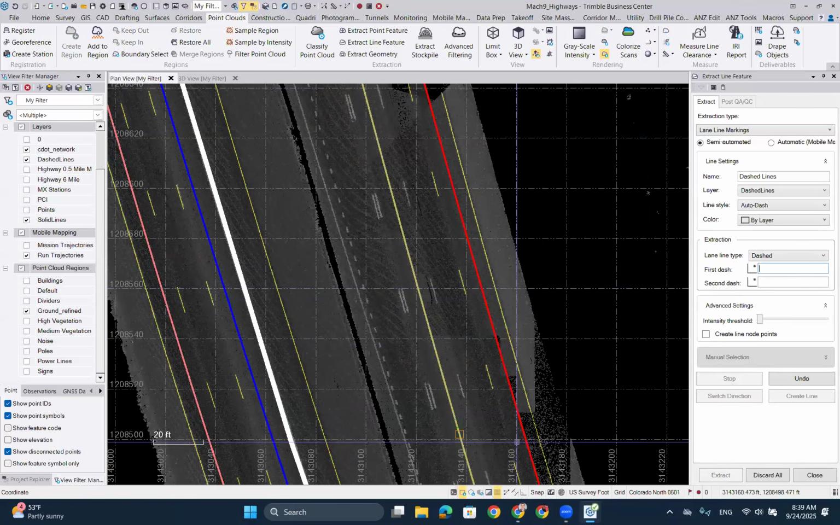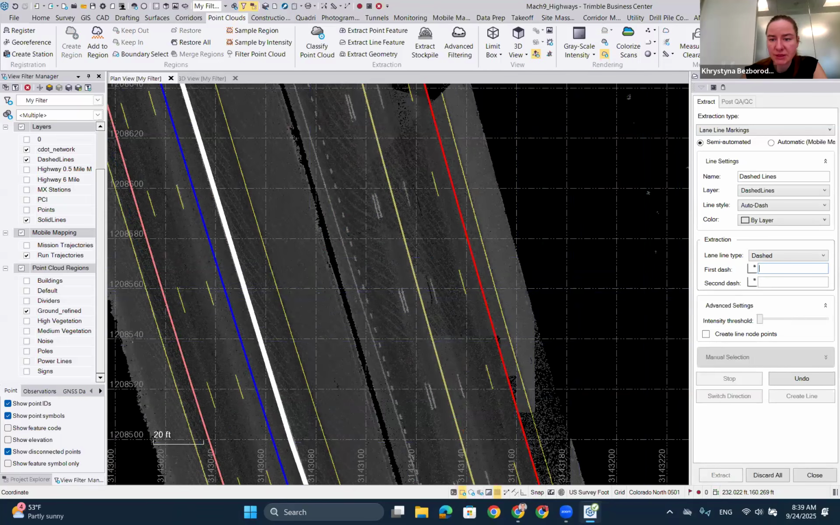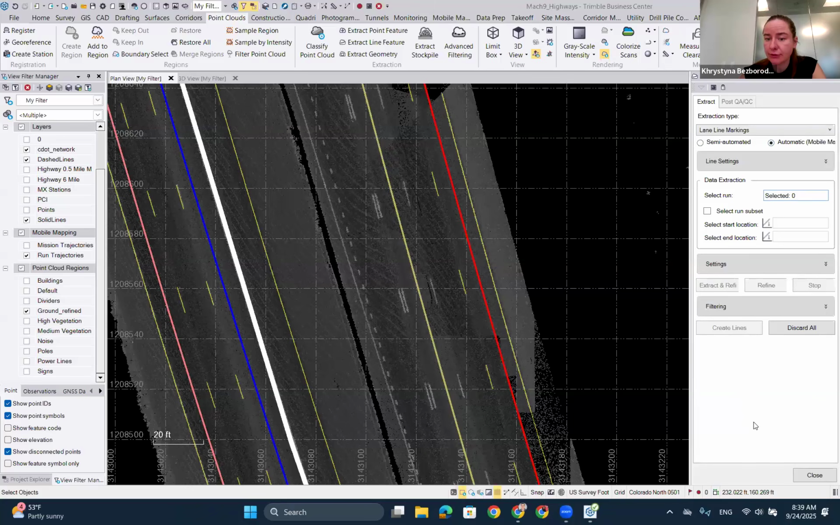I think that's the main gist of what we need there. Yeah, for semi-automated, yes. For automated, it's very easy to use. Maybe we can switch it on to show it. This works only for mobile mapping data. Here we rely mainly on the imagery from the 360 camera, and refinement is done based on the point cloud.